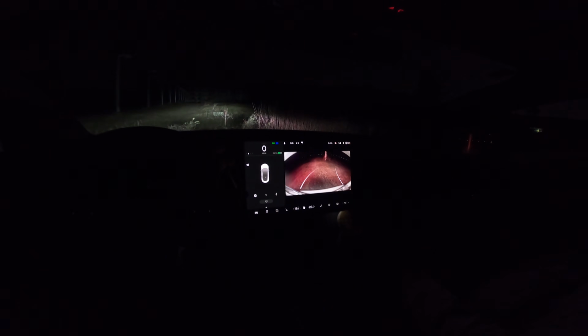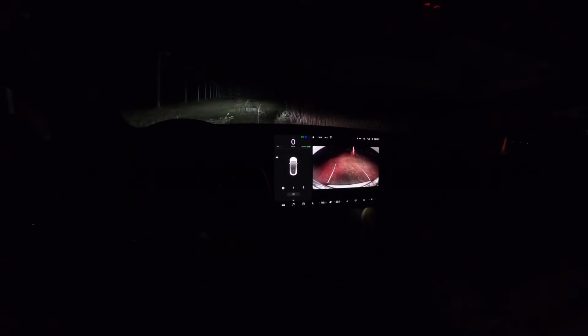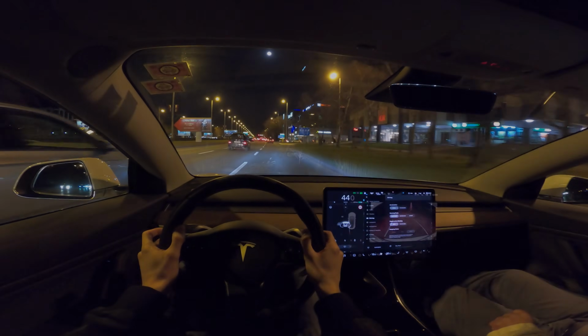Okay, I'm just reversing here. You can see the backing camera is really excellent, but for some reason Tesla didn't include all the cameras around the car and a 360 parking system. Maybe something in the future with over-the-air updates.